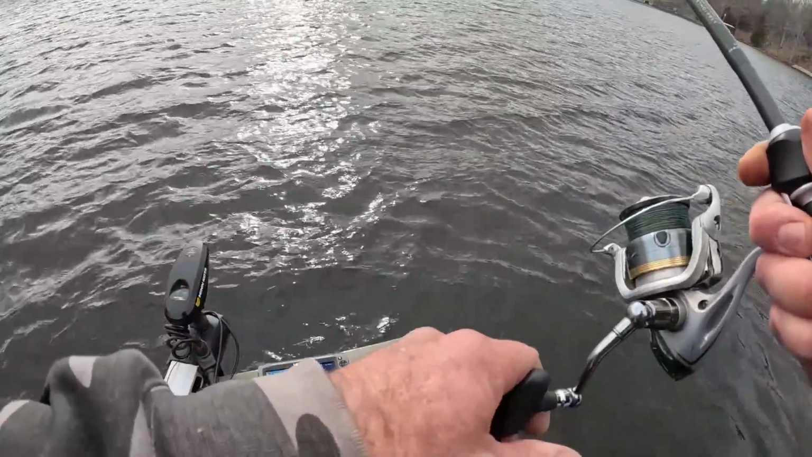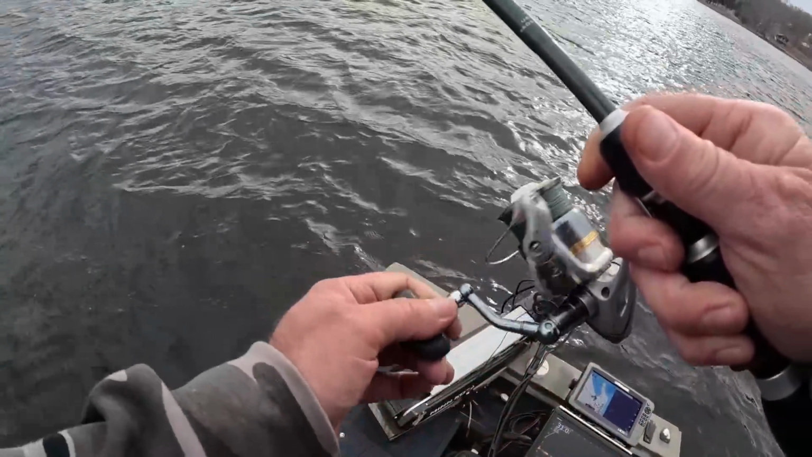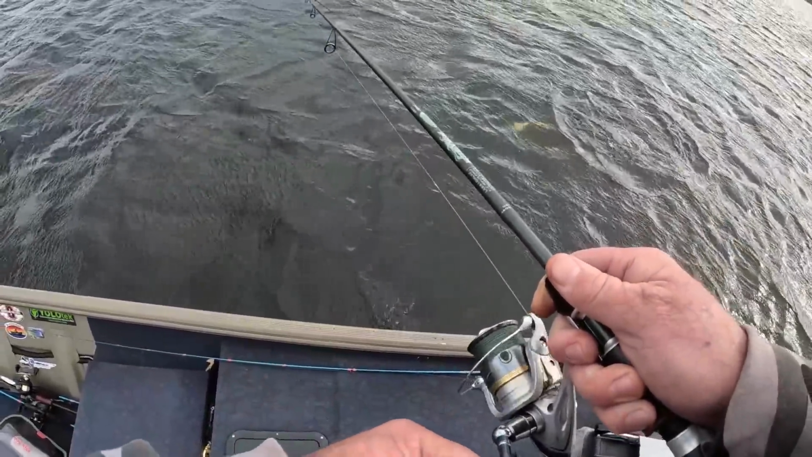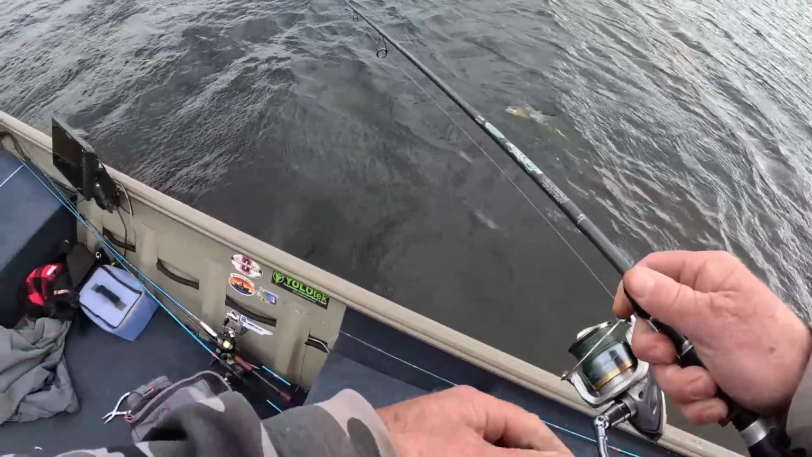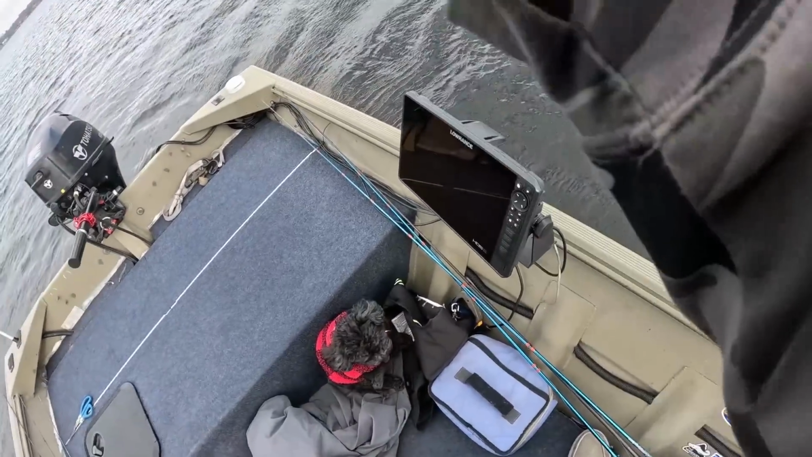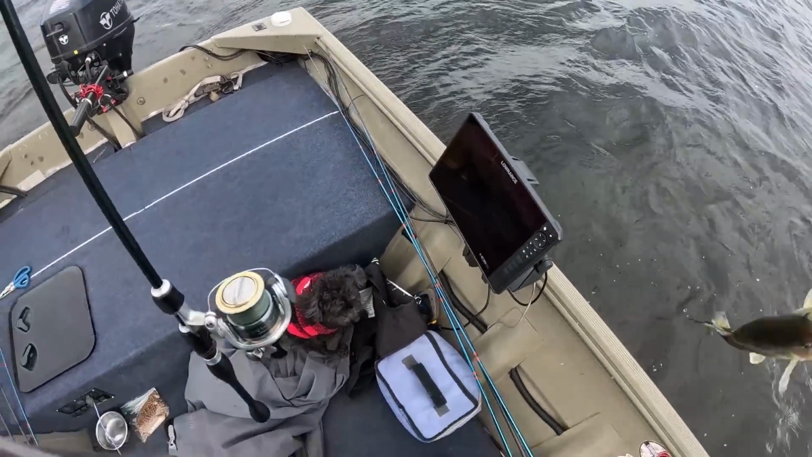There he is. Got him. That was about the 4th cast, guys. Decent fish. Oh, yeah. Fish are down like 30 feet. So that spoon, it wouldn't hit that spoon, but definitely hit this minnow. Oh, get in here. There we go.